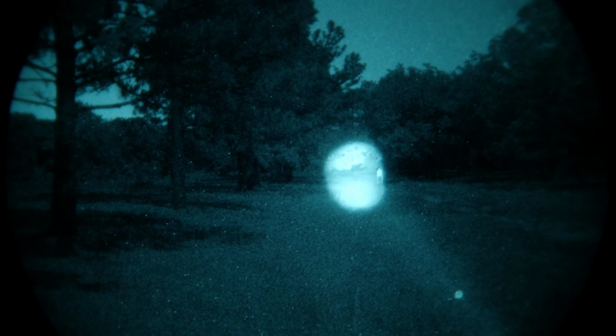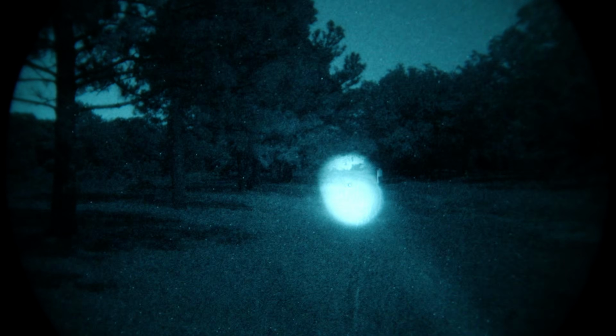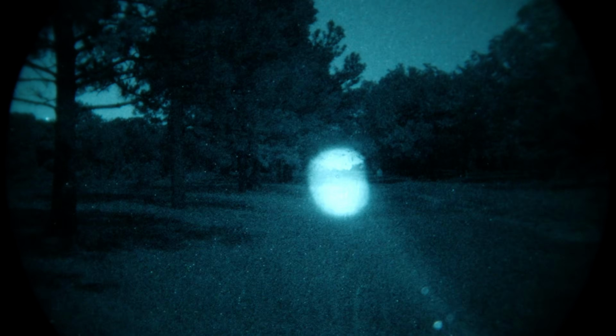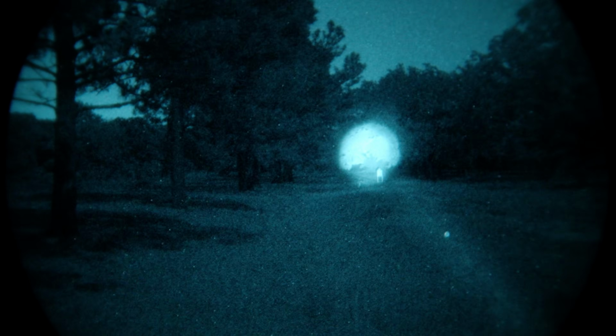Got really good output. Can't hate on it there. It's almost too much. It's washing that target out. But you will have that with full power illuminators. Just like we did inside. If your illuminator or laser is overpowering the lighting environment that your target is in, you can shine it around what you're trying to inspect or shoot at to get some contrast. So that's what that looks like.